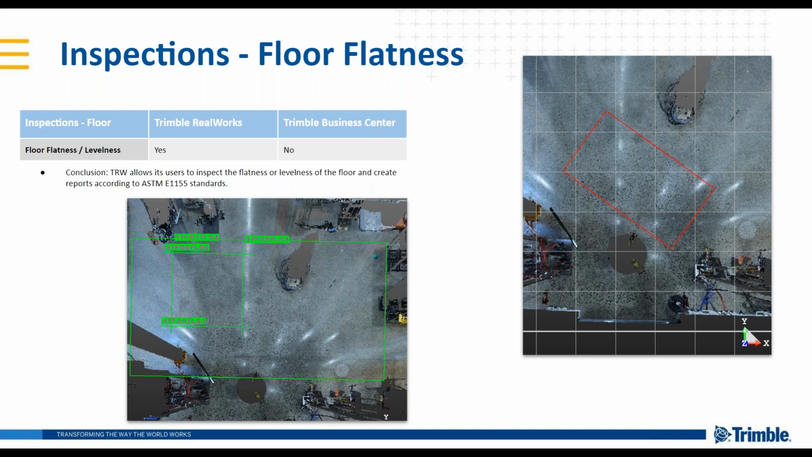There's actually a floor extraction tool in RealWorks, and it's a little bit more discriminating, I guess, than the ground extraction. So when you're trying to get rid of maybe cables or some rubbish that may be sitting on the floor when you do your scan, it's a lot more efficient at removing those than just using the ground extraction. Both really popular tools, but make sure you get the right one.